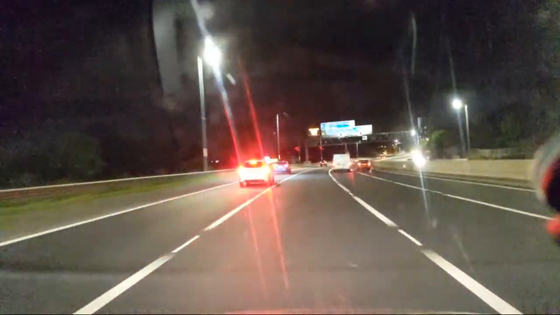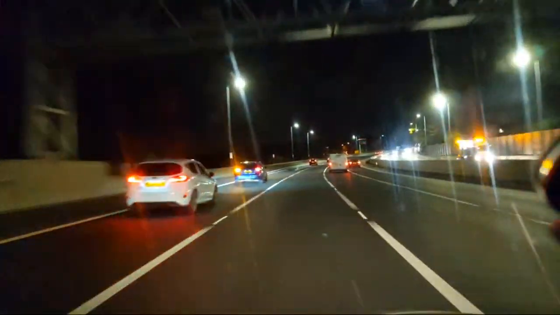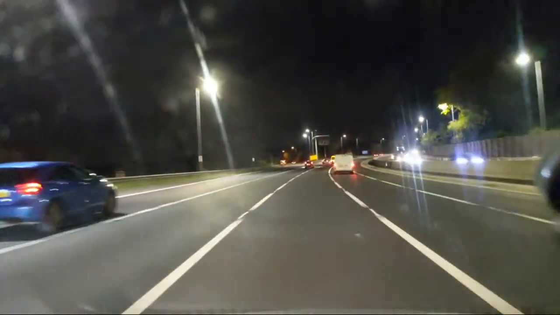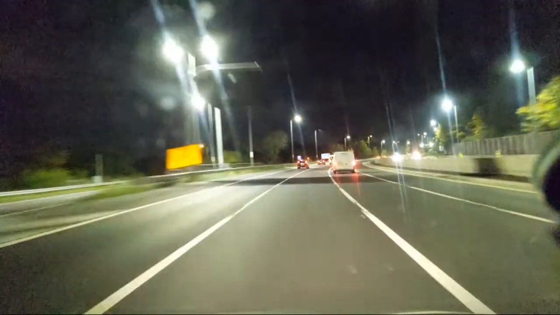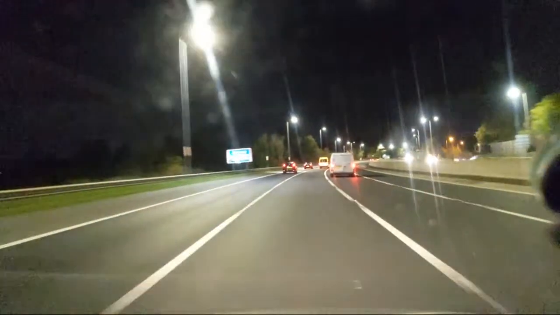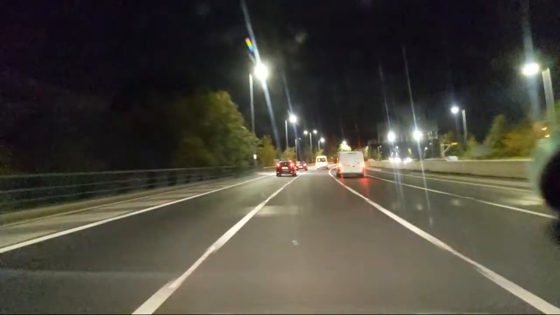He's going to go there, so he's going to brake. Oh, he's going off as well. She's going off as well. They. I'm going to get the post-it note and write the word they on it and stick it on the dashboard or something.